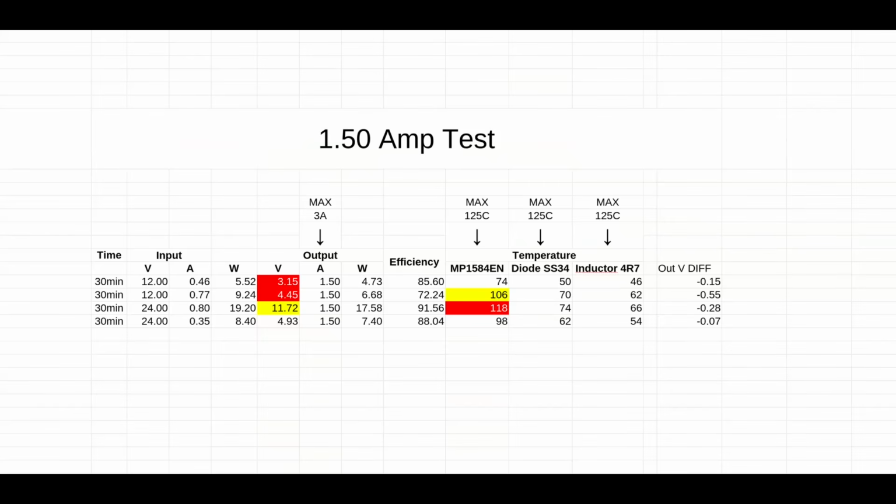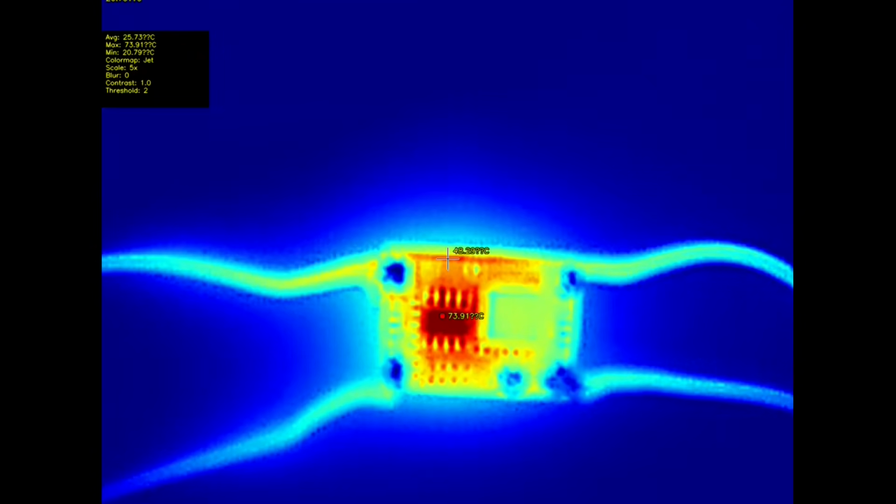Here, now it looks a little bit different. From 12 volt to 3.3 volts, we went to 3.15 volts, like to, I don't know, power some sensors or microcontrollers. It's not a good voltage. The temperatures were still fine. The efficiency, okay, good.